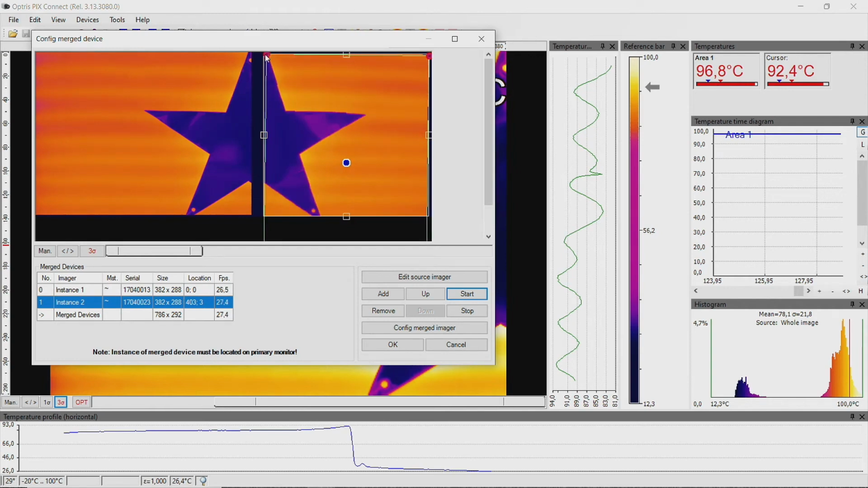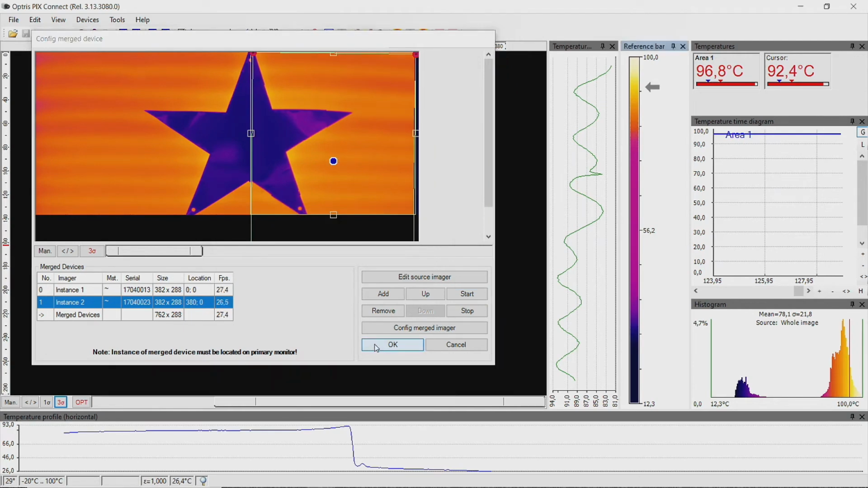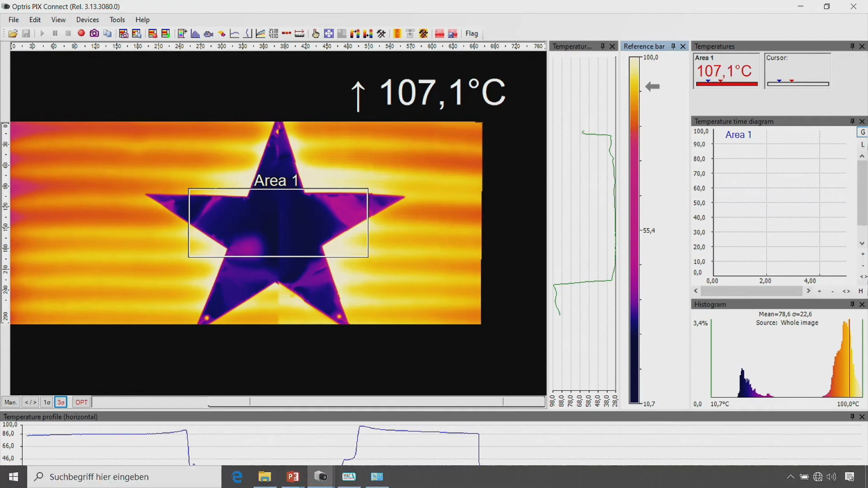It is recommended to do a slight overlapping of the images in order to have a smooth transition between the images. Press OK, and you are finished with the general setup and receive a merged picture in the main window.